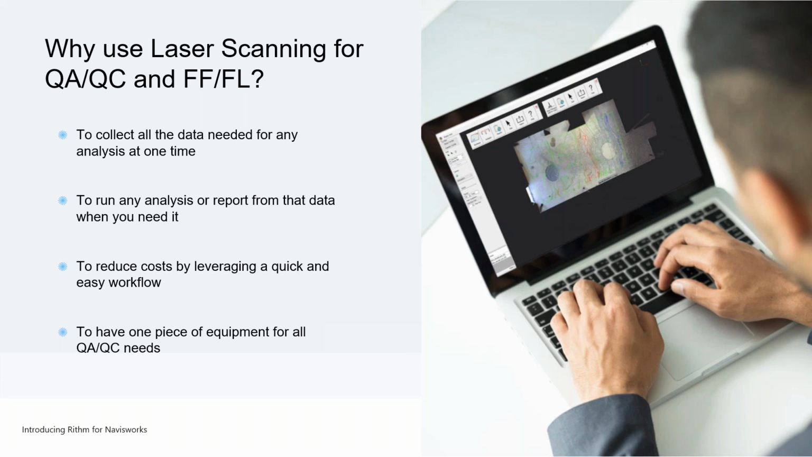So there's a lot of benefits in utilizing a laser scanner, of course, because you can go out and collect the data once, and then you can use it to do all these different types of analyses and reports, whether it's for the floor, whether it's for beams, whether it's for walls, whatever it may be. You kind of capture everything, and then you get to use that downstream in multiple different ways, using one piece of equipment to pick up all that information. So there are lots of really good reasons to leverage laser scanning for these kinds of workflows.